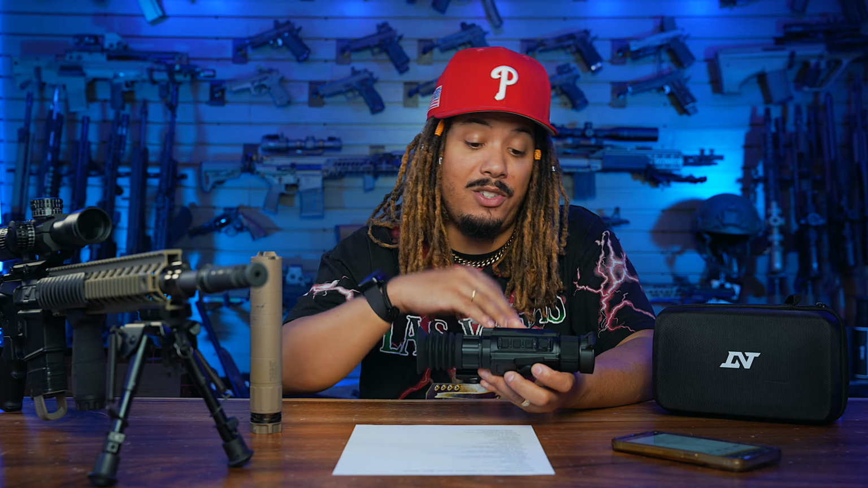So the battery type is an 18650 battery, flat top type is what it's calling, and the operation time on this is 4 hours. Now on the other models, like the HS325, you're going to have 4.5 hours, while on the HS225, you're going to have 5.5 hours. So it seems like the higher you go up, the more the optic utilizes on the same battery, so the battery life is a little bit shorter.